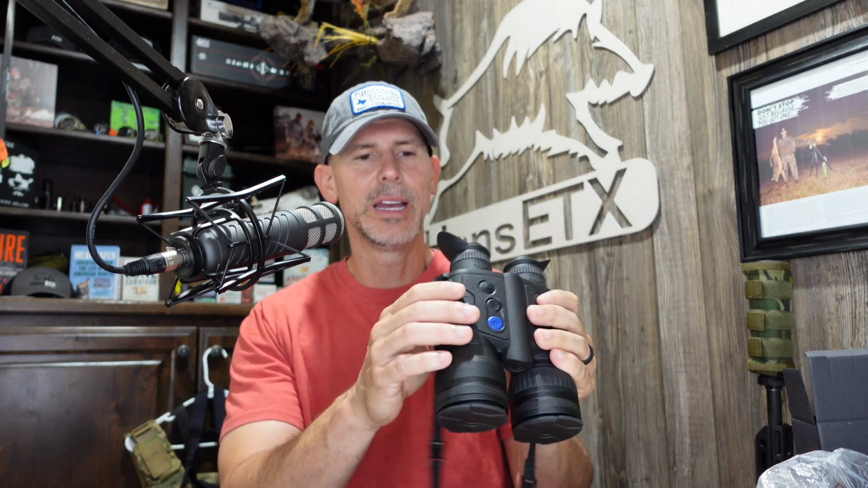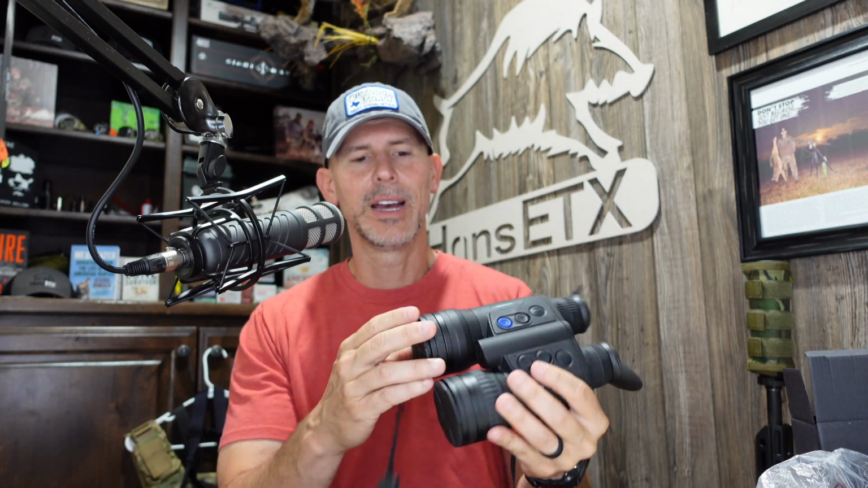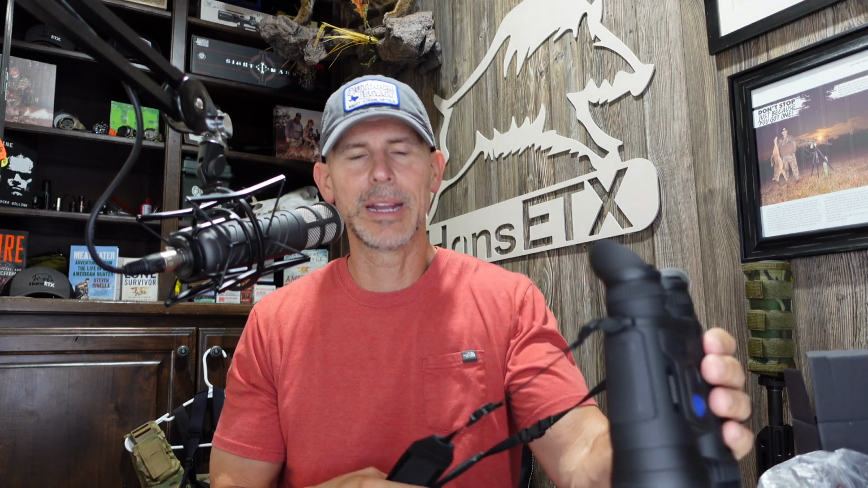We talked about before the way they look and the way they're designed. The Pulsar has a lot of attention to detail. From the eye cups moving in and out to the rubber ring around the focus adjustment, everything just feels tailor made. It's a European made optic in very high quality. It's almost like they think of everything, and they do. They put a lot into it.